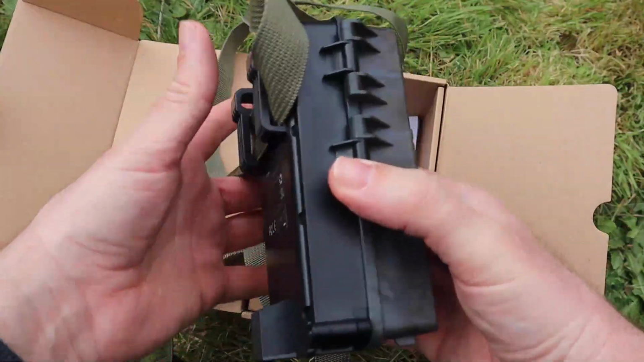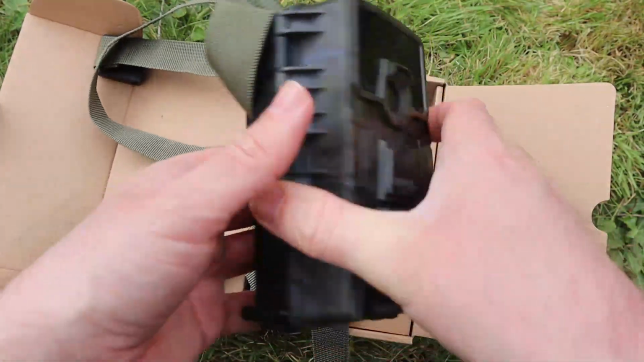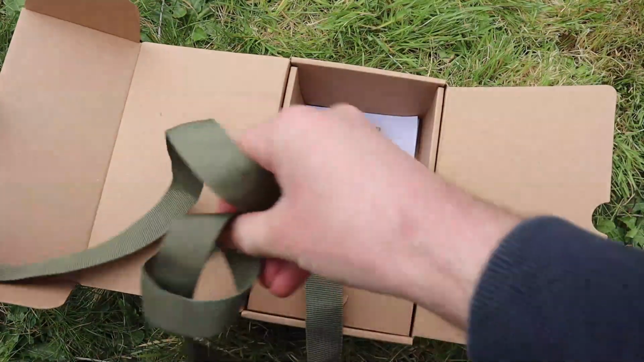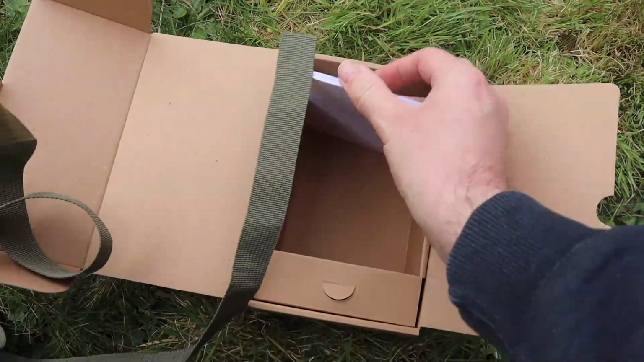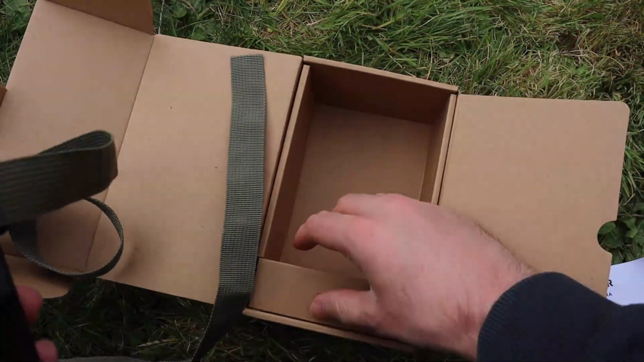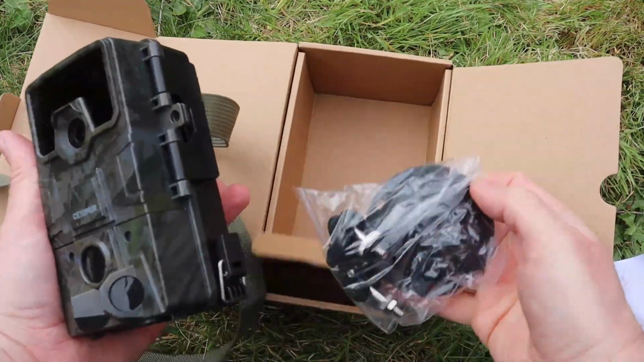You can see the camera itself with its strap to attach it to trees or posts. It also has a tripod attachment on the other side. That's also where the batteries go. It takes 8 AA batteries. You also get the instruction manual, which explains the operation very clearly. You also get this mounting plate and screws if you want to set up a more permanent viewing position.